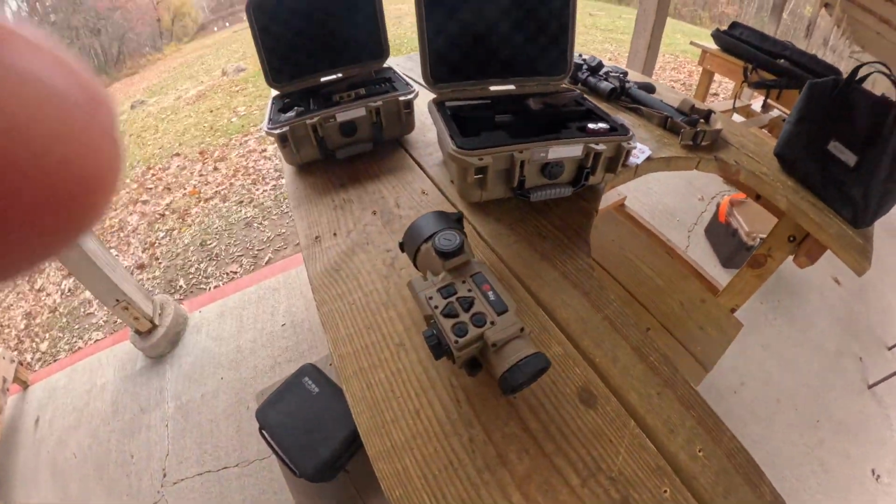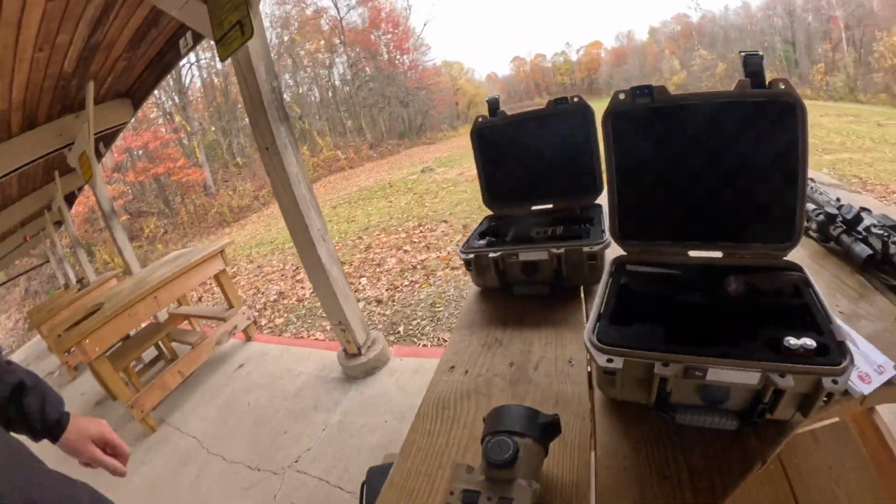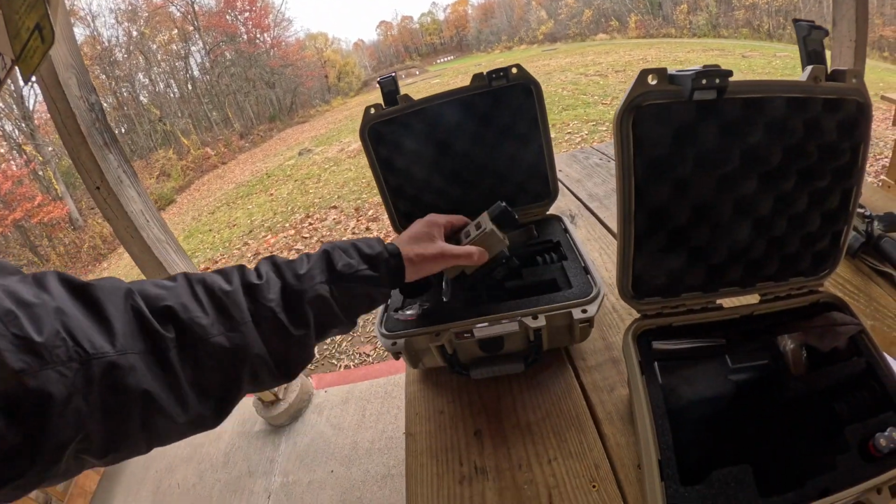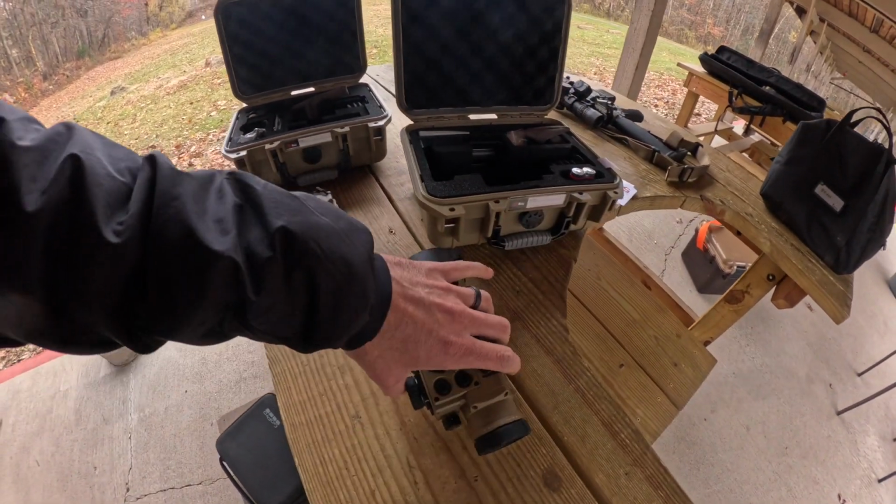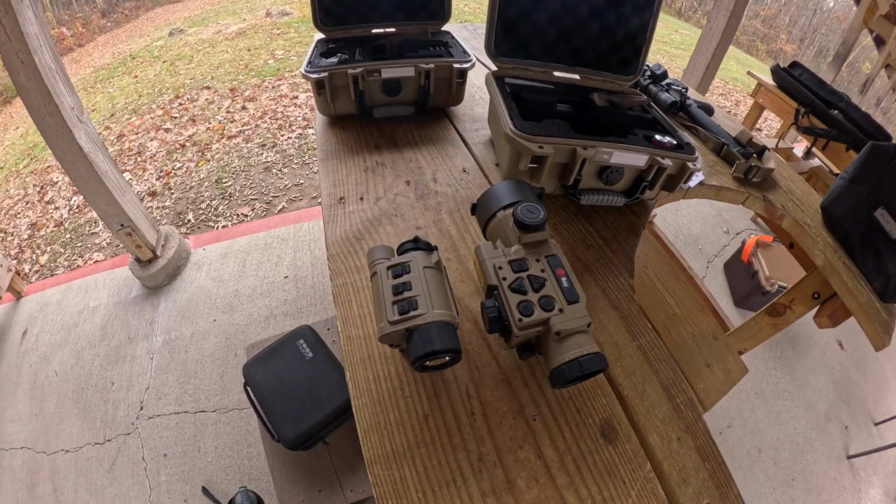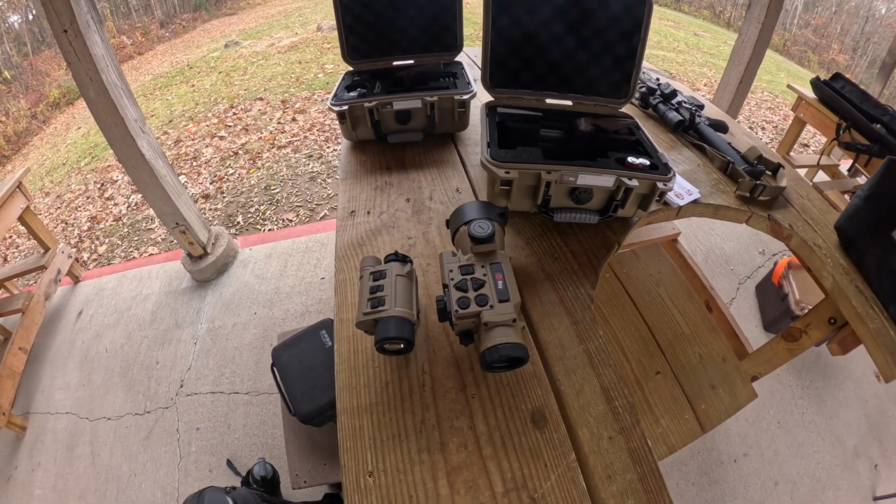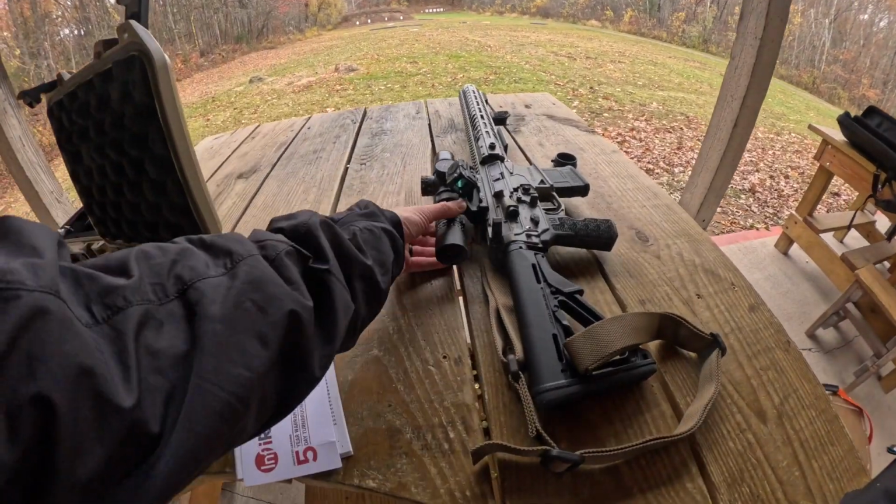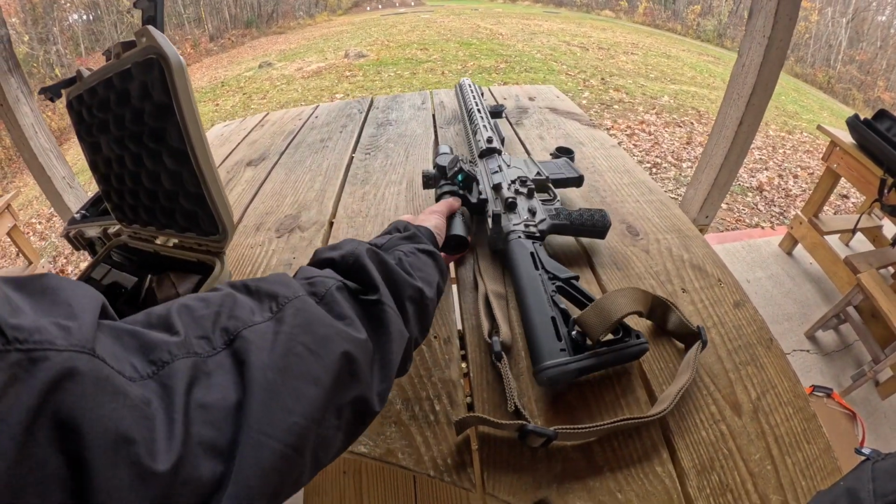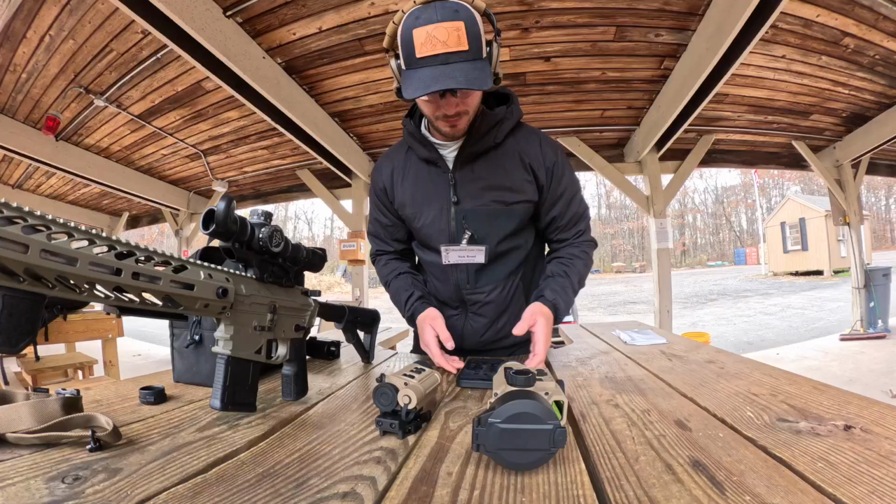Pretty nice. So this is the new Hybrid Compact with the laser rangefinder and the 10 micron chip, and this is the iRay RH25 V2. You can tell it's much more compact, and that's got a 12 micron chip. So let's throw these on a scope and see how they perform. We're going to be putting it on a NightForce NX8 1:8 and see how that goes first.